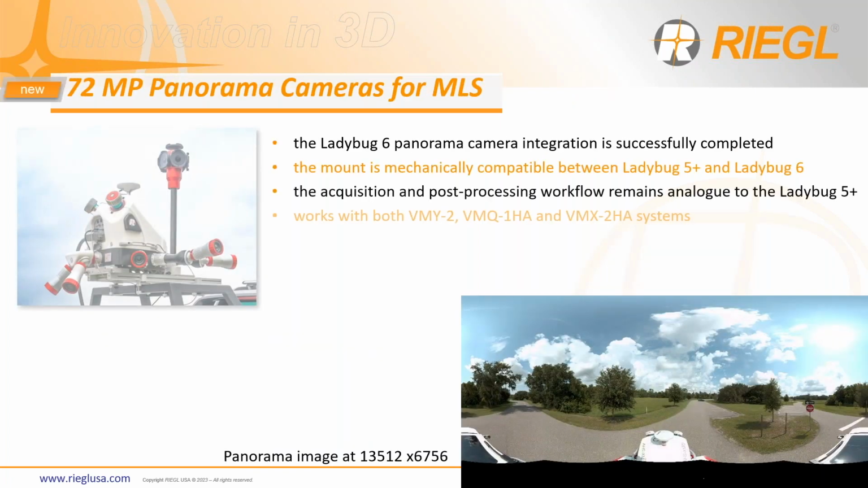Okay, that must be later, excuse me. Then we're also adding further cameras, okay? So to add more megapixels. So the Ladybug 6 was announced last year by FLIR, and in short time, we have integrated successfully with the VMX2HA and some VMY2 systems as well here at RIEGL USA.